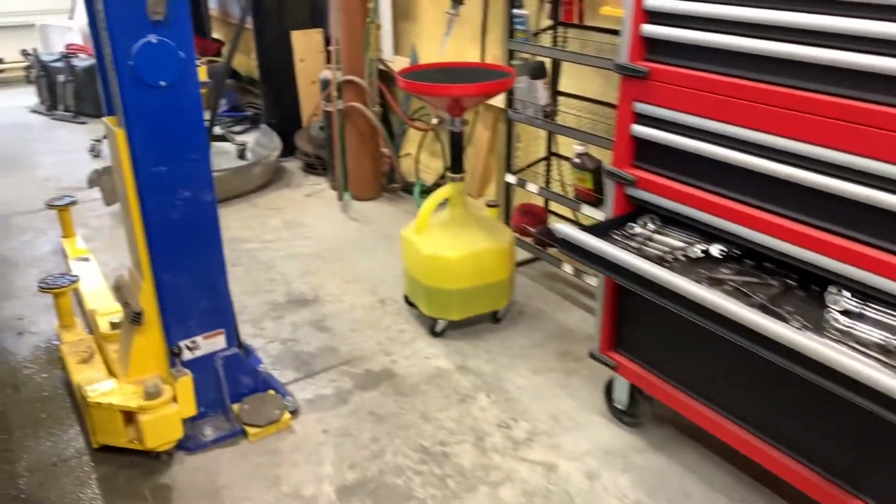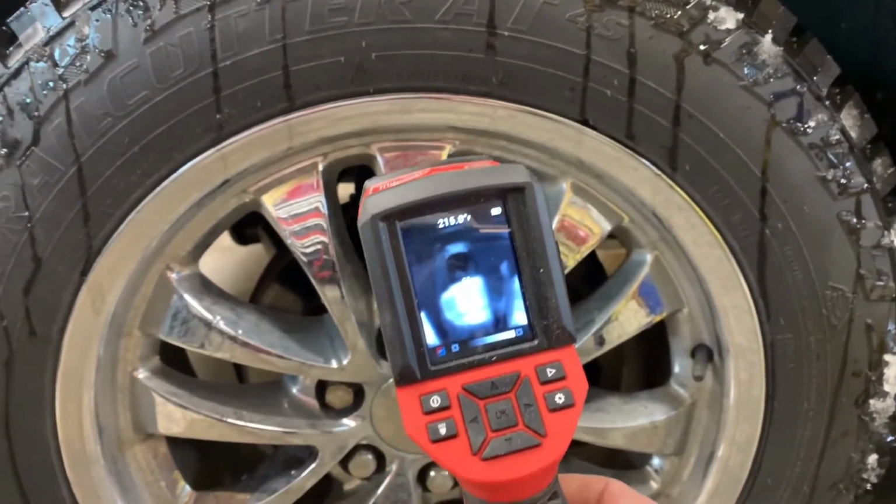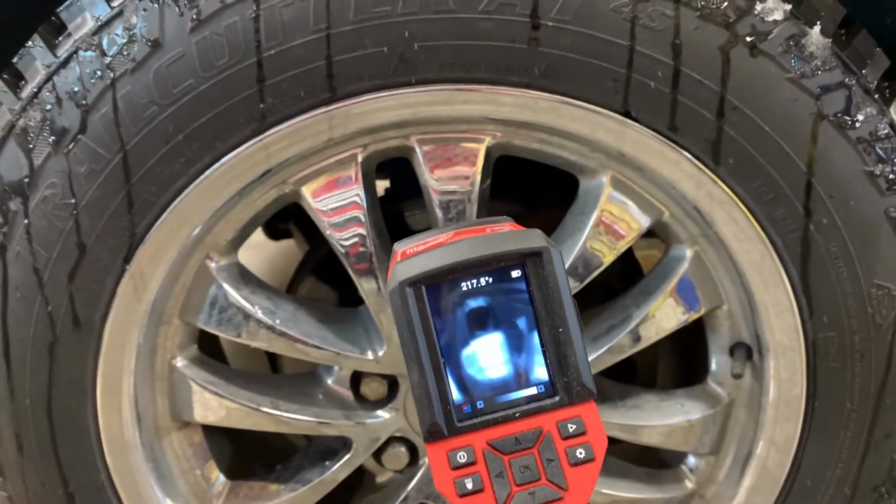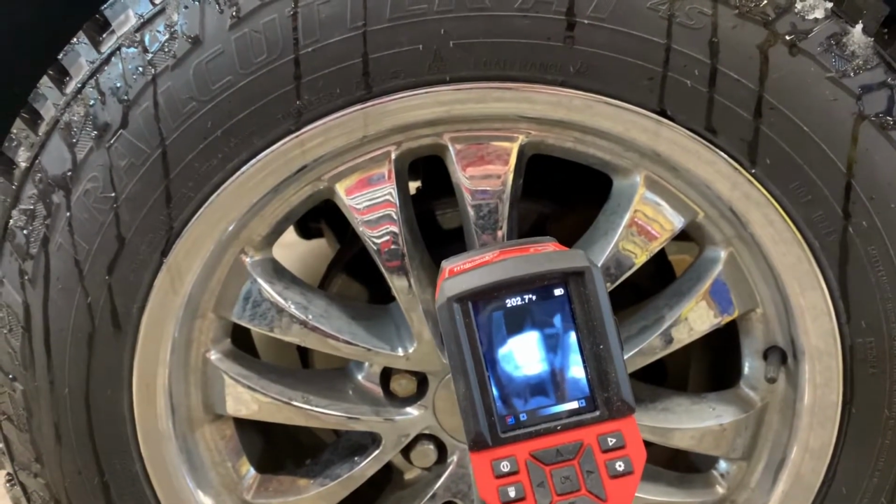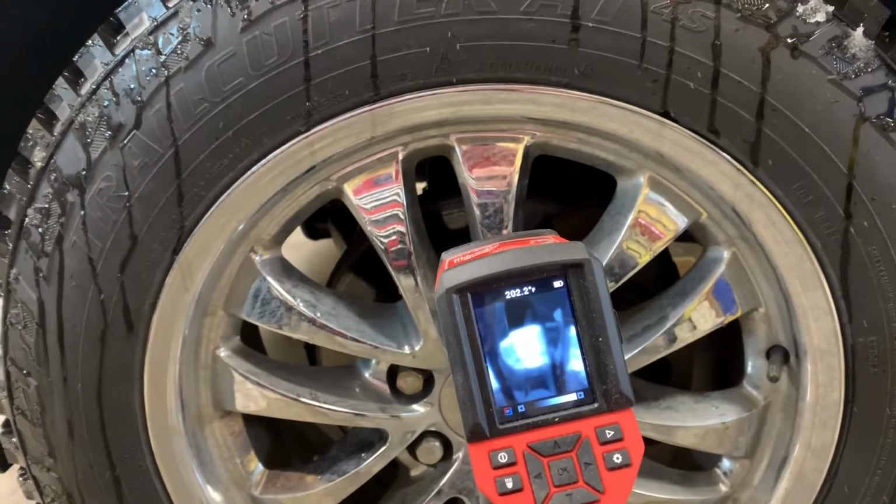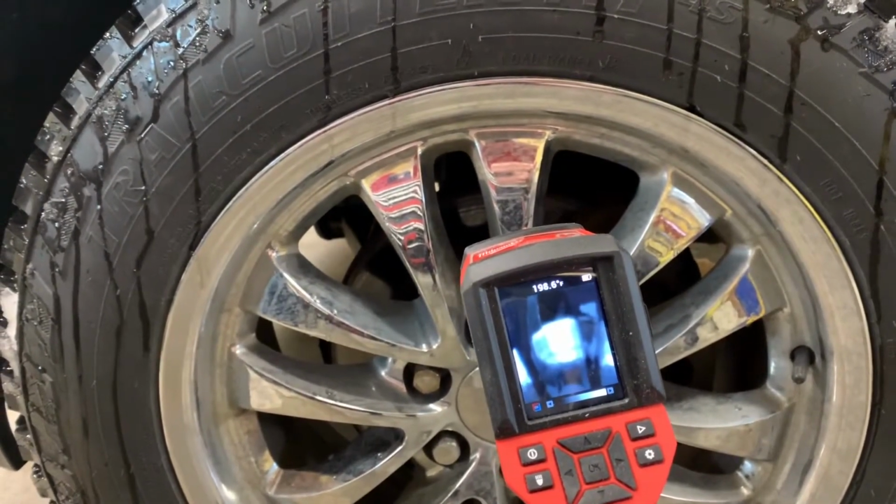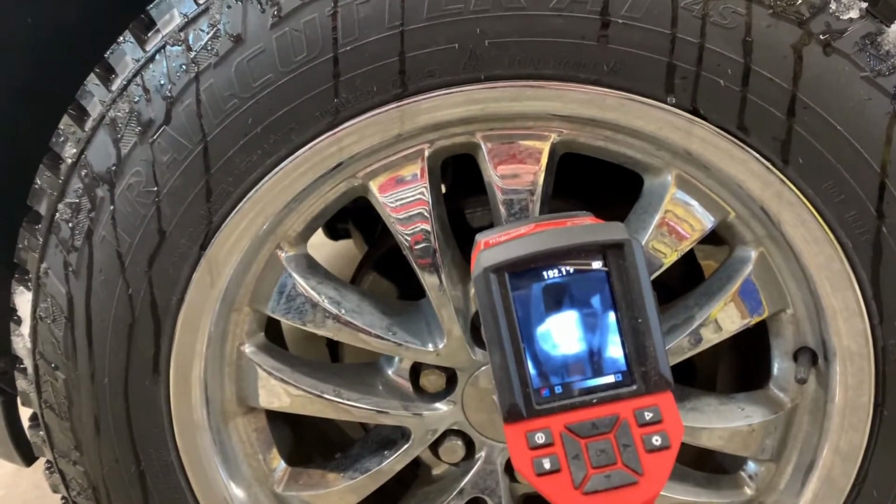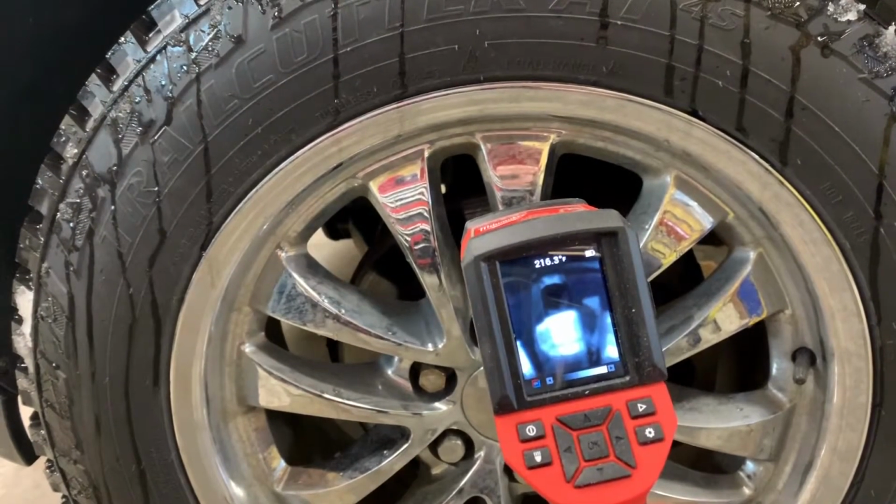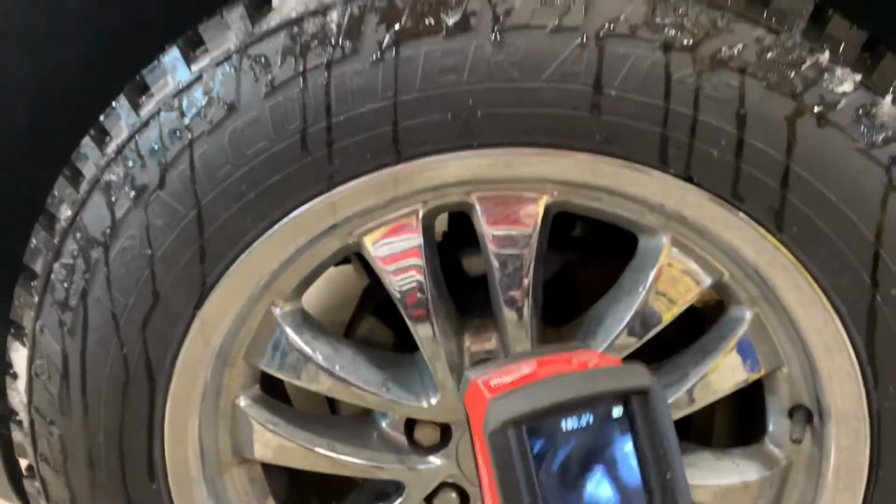Let's come over to this side and compare. The customer was complaining that it was getting real hot and smoking, and he just did a brake job himself, had said he had trouble pushing that piston in, so I figured he had a hung caliper. This side's a little cooler. 212, 222.